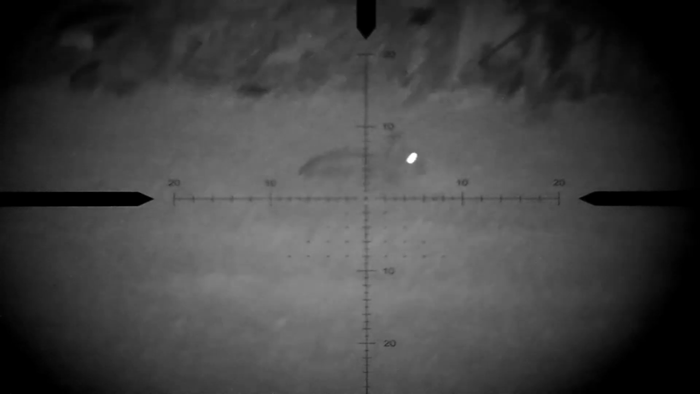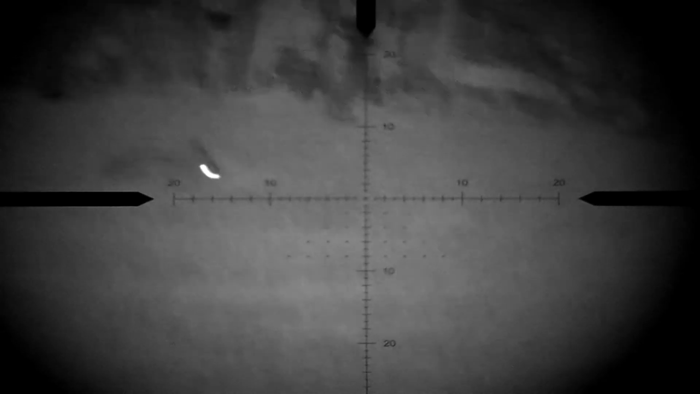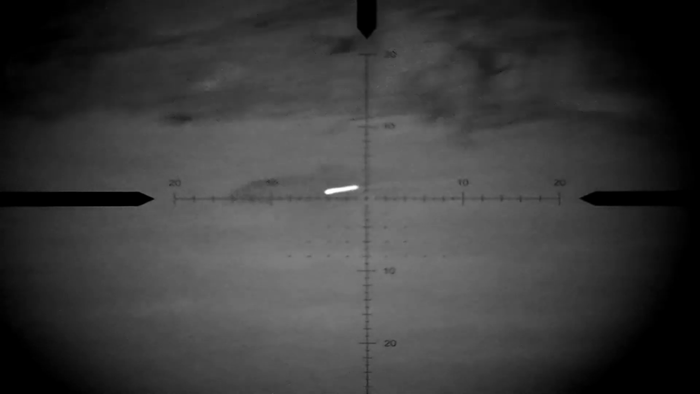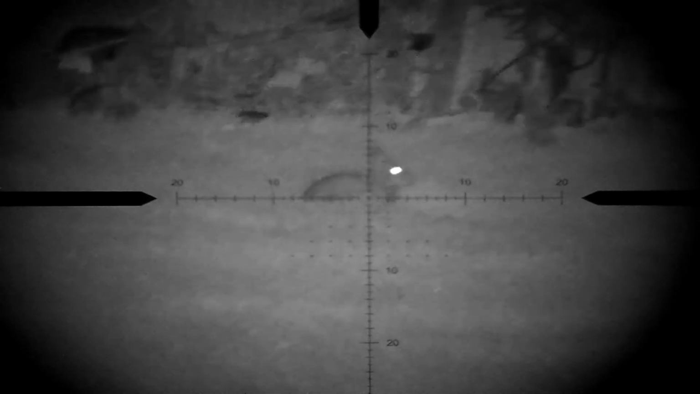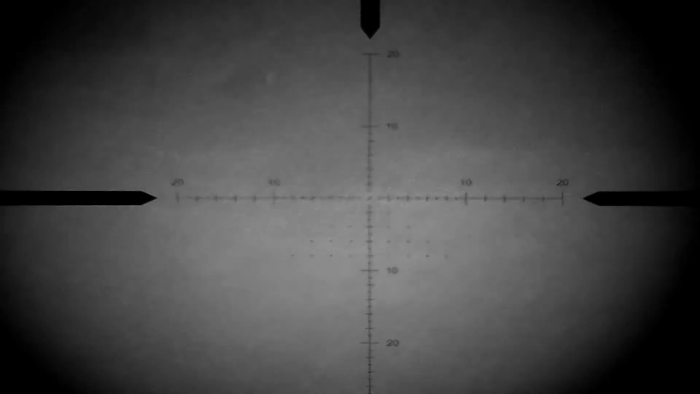But I line up on him, and you'll hear the safety click off in a moment. There goes the safety, and the shot's actually a little bit low I think, and he runs off for a sec. You'll see it now. There you go. He scarpers off, makes a run for a moment, but very quickly expires there. 17 HMR is a devastating round for rabbits, as I found.